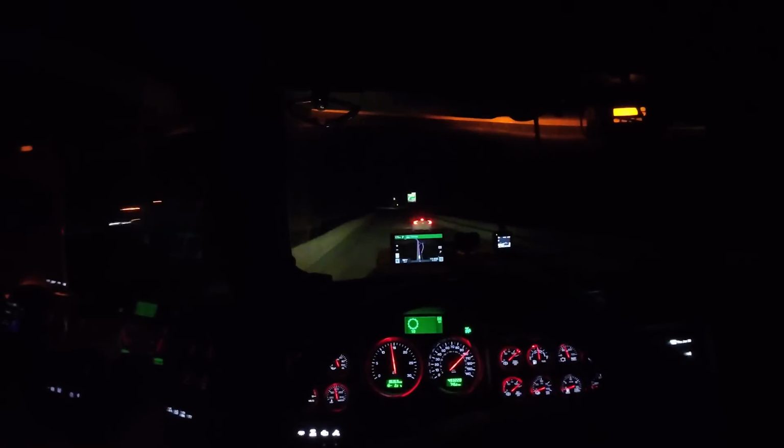Is that brake lights? More brake lights?